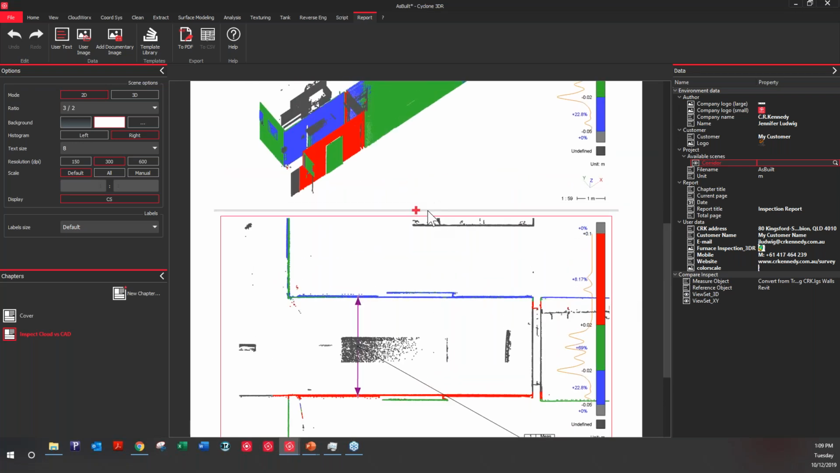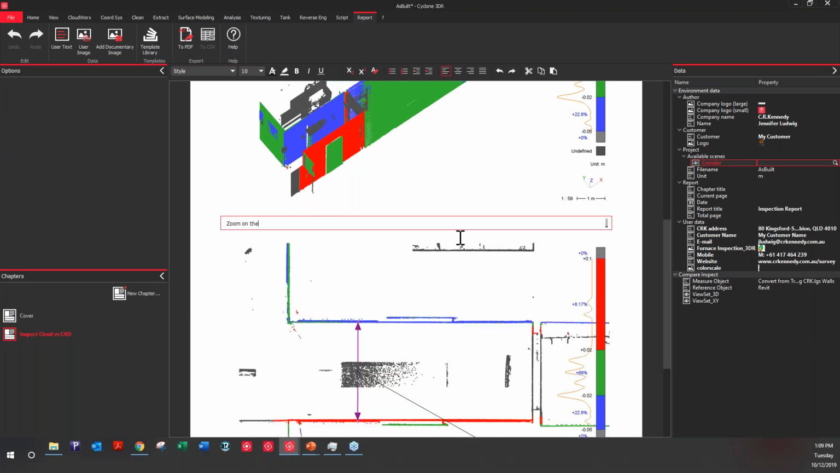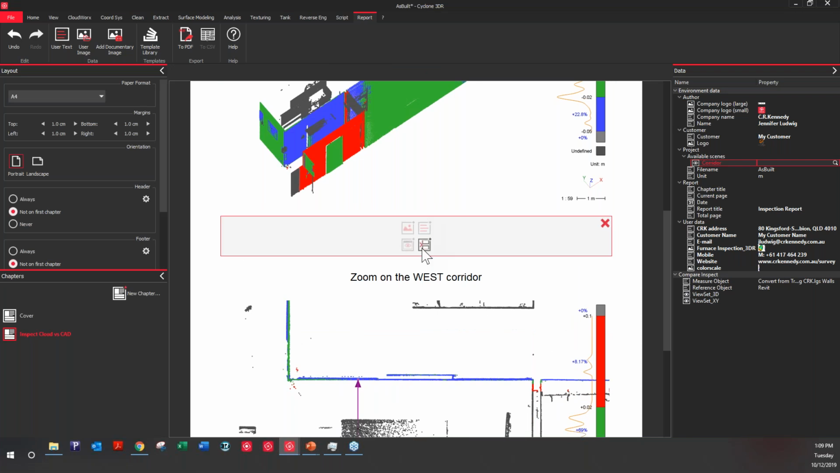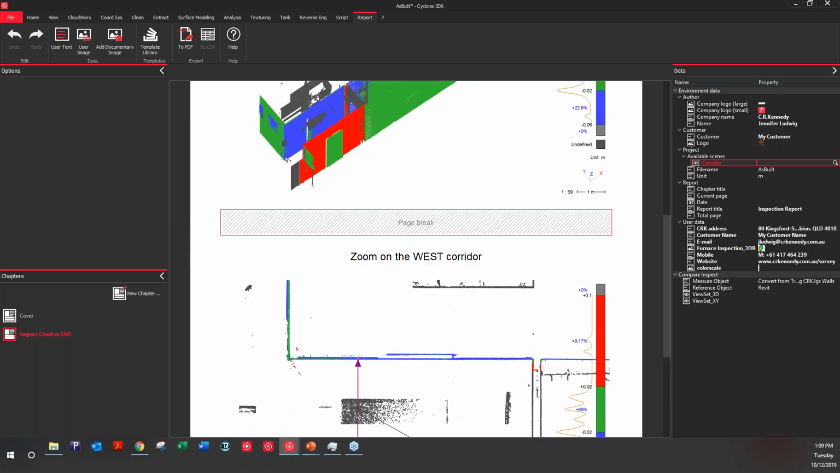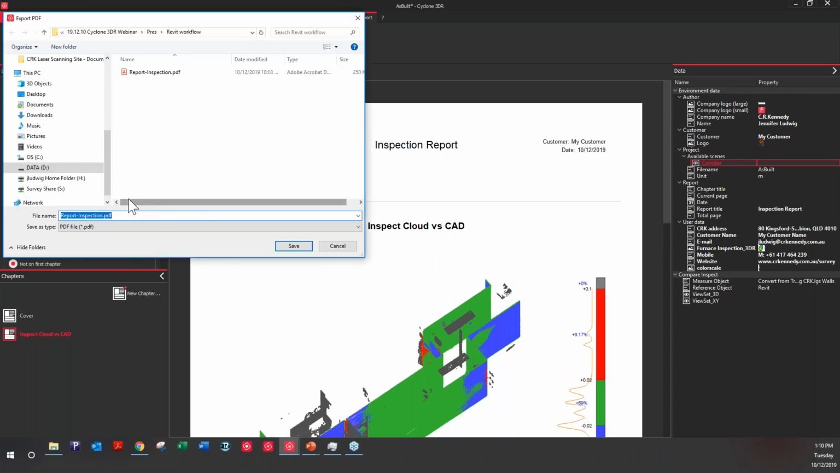So what I could do as well is add a little title to it. So here I want to add some text. So I'm going to say zoom on the west corridor, for example, like that. And I could put that text in the middle, make it a header so that it's a bit bigger as well. And potentially here, what I can add as well is a page break so that this next bit goes on to the next page inside the PDF. So I'll just add this, and here you go. That's the report that we can have. So if I print that to PDF, I'll just call that inspection 1.